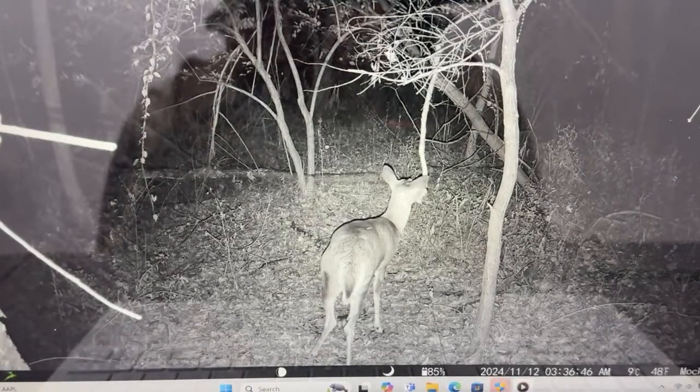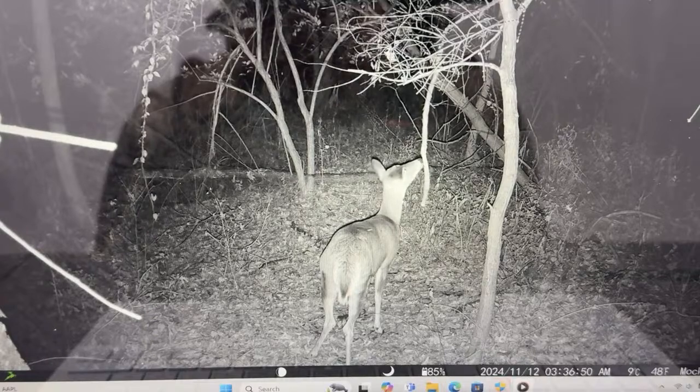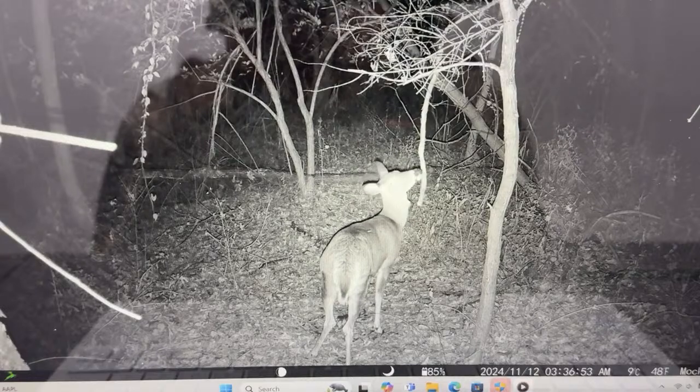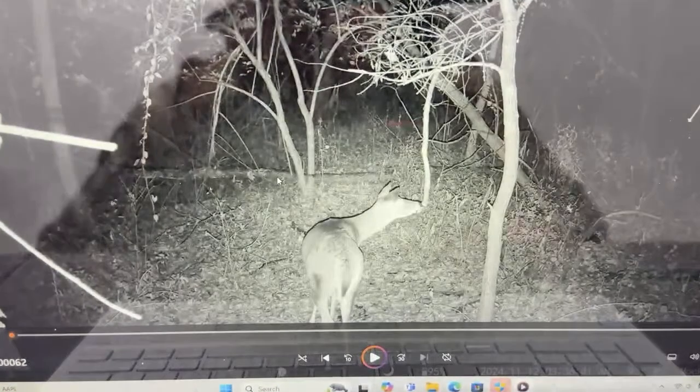So there's a doe putting her scent on that licking vine again, which is awesome. And I hear another deer walking. And that's what they do. They just put their scent on there, and that's what I want. So I think there's a deer coming up from the bottom on that one.